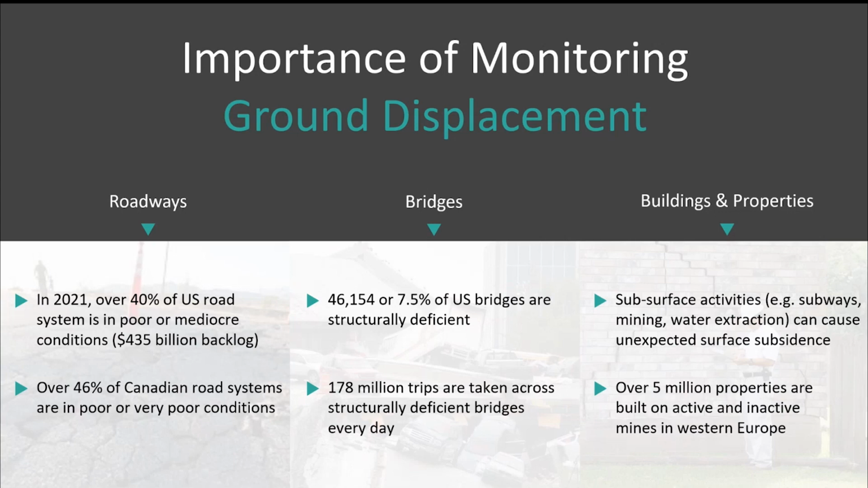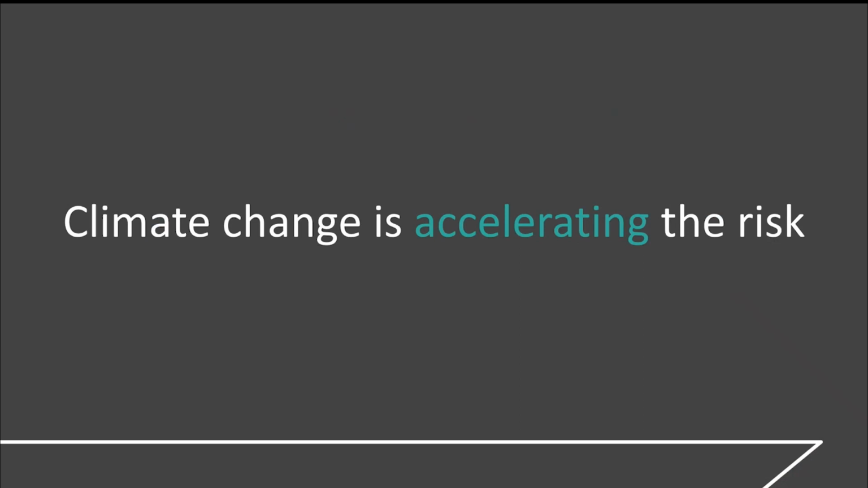Just to give you an idea, in Western Europe, such as Germany, the UK, Poland, and a variety of other countries, there are over 5 million properties that are currently built on active or inactive mines that are potentially susceptible to subsidence activities. Now, climate change is ultimately making this problem even worse. This is not something that's just going to go away in the short term. This is something that is going to accelerate and become even more of a problem. So implementing solutions to help mitigate this as soon as possible is important so that we don't have high costs in the future.